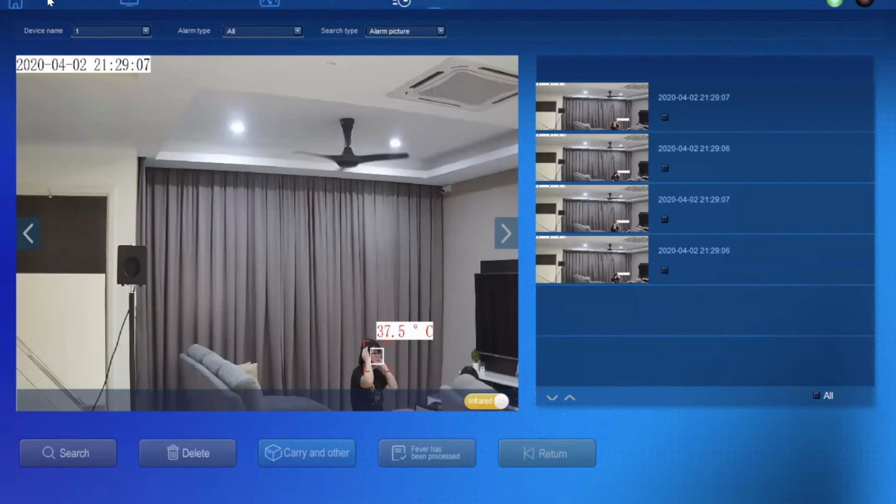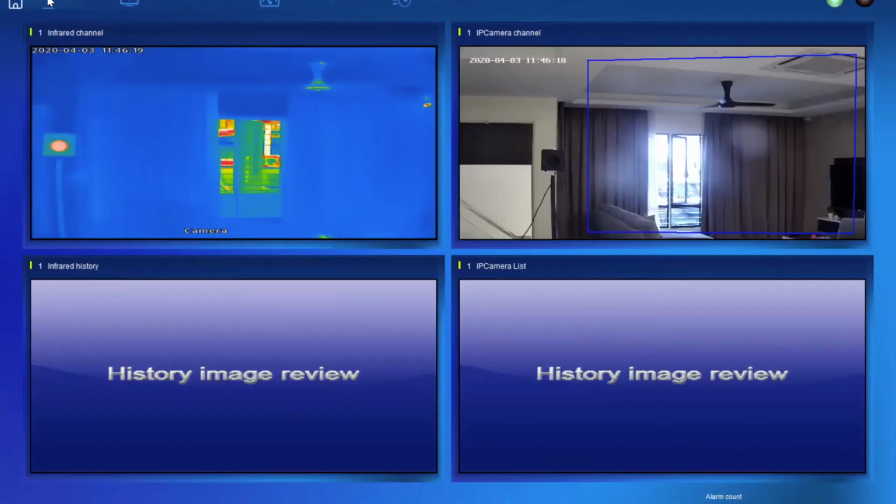So as you can see, it's very simple to set up. Most of the things have been preset. The only things you need to touch are aligning the position of the camera and the thermal camera, and letting it know where the black body is. Basically, that's it. So this is how the DM60 works.